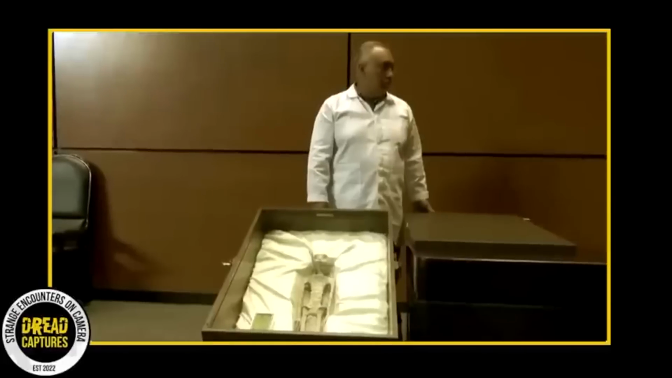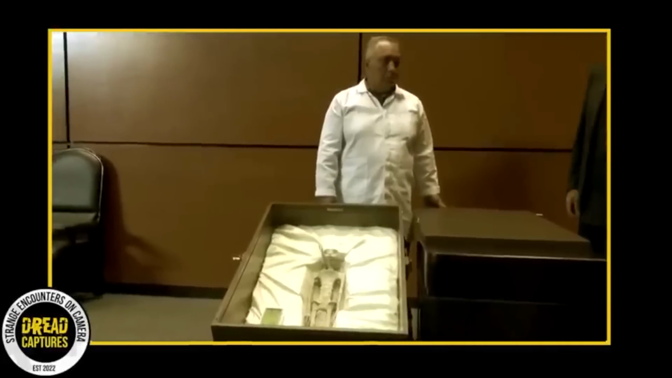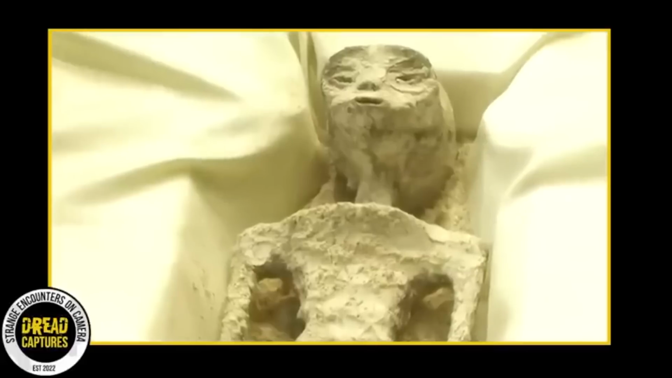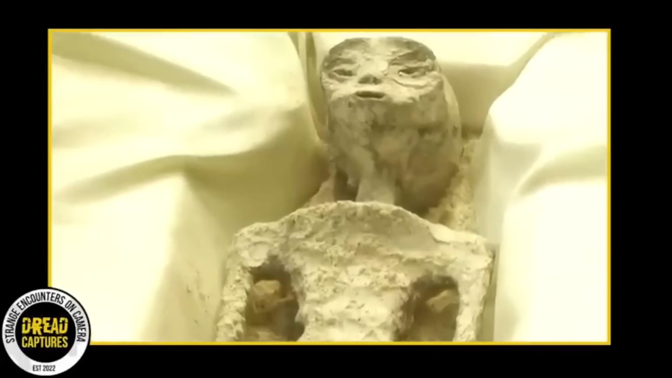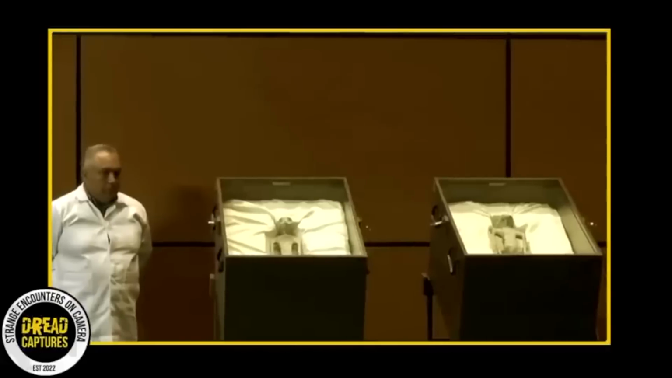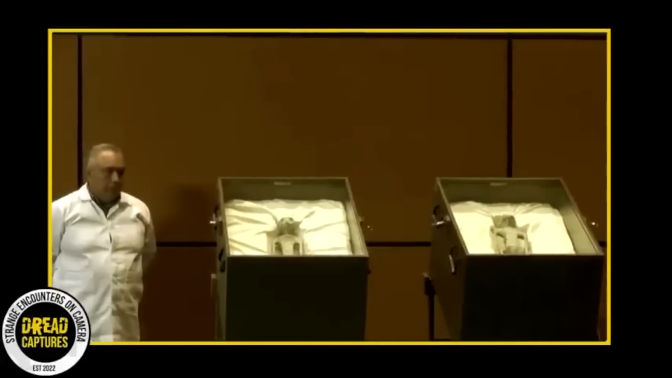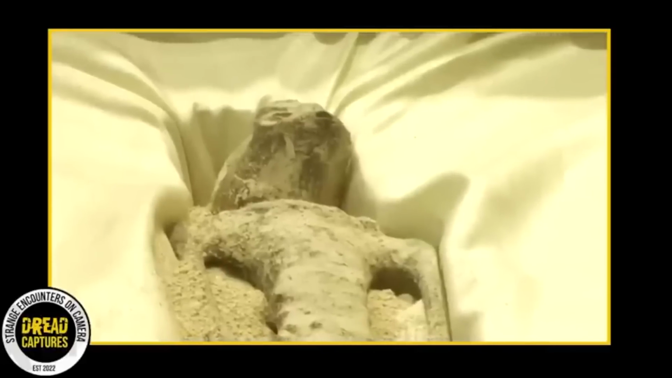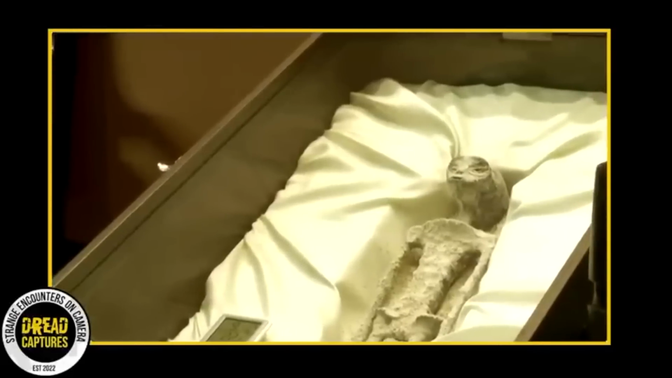The bodies have some familiar alien features, large heads, elongated fingers. They were supposedly discovered in Peru in 2017 and are believed to be over 1,000 years old. Now, before you jump on the extraterrestrial bandwagon, there's a twist. Maussan has previously made some, let's say questionable claims that turned out to be less than true.